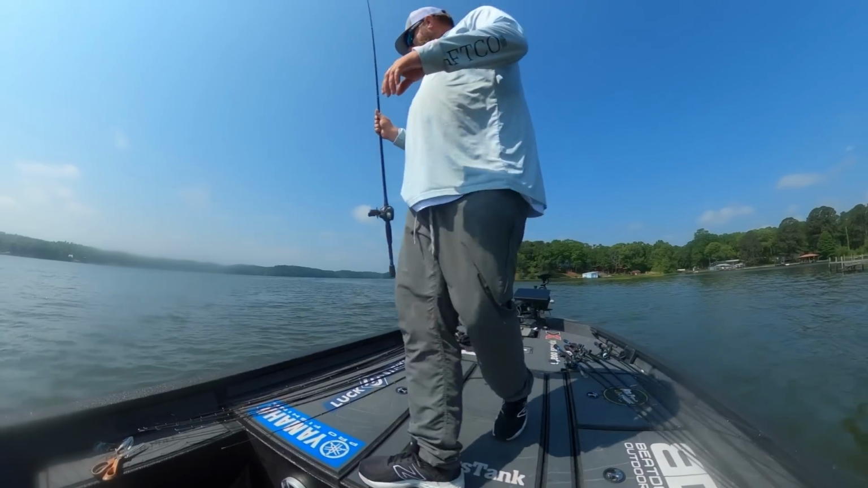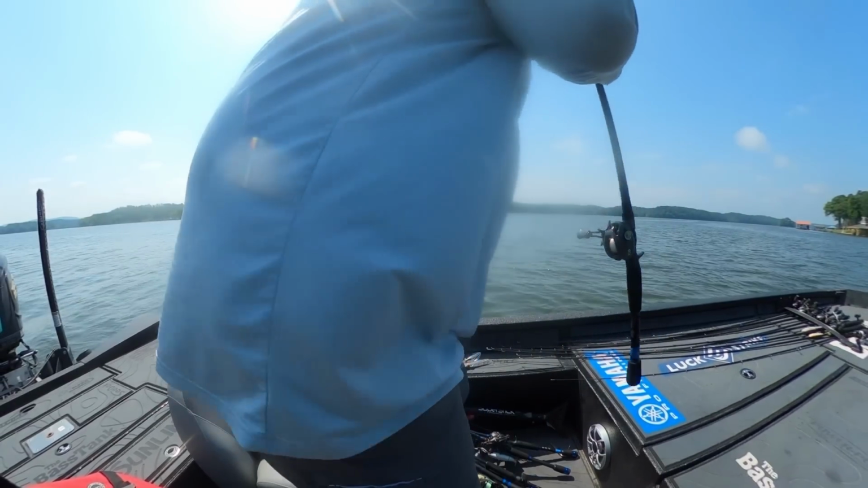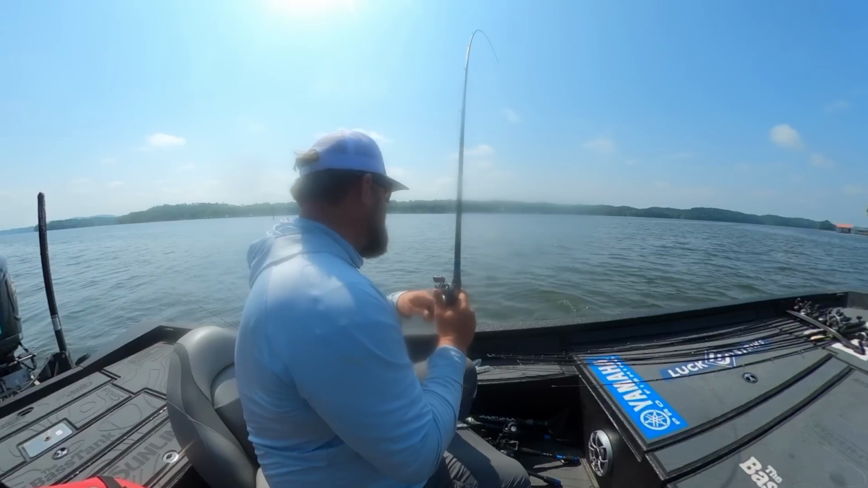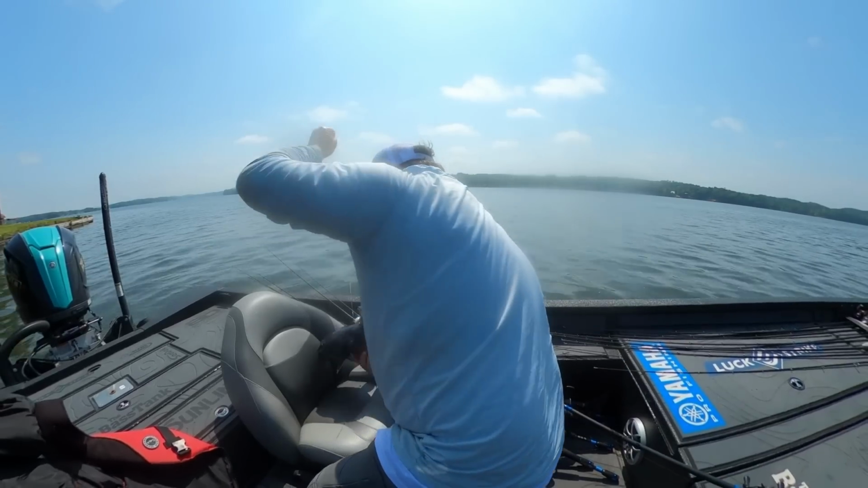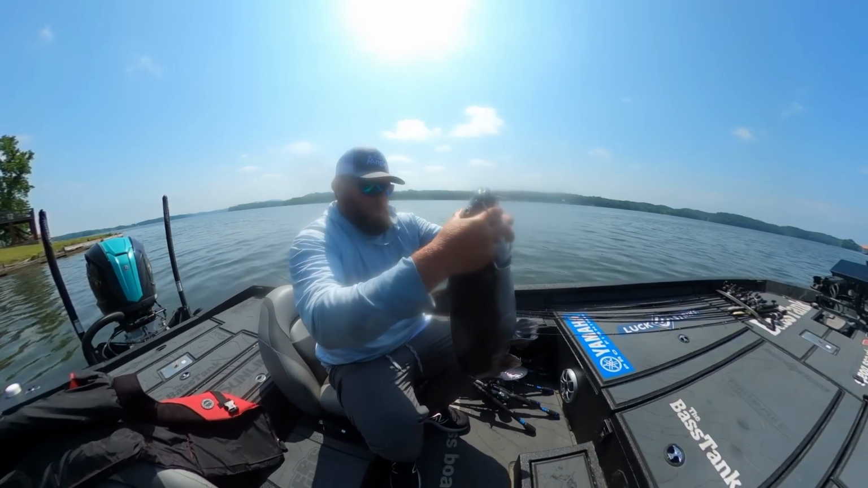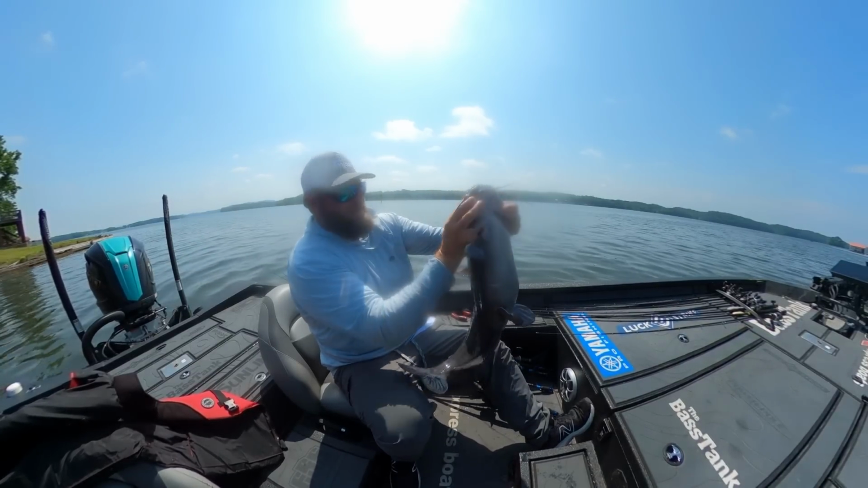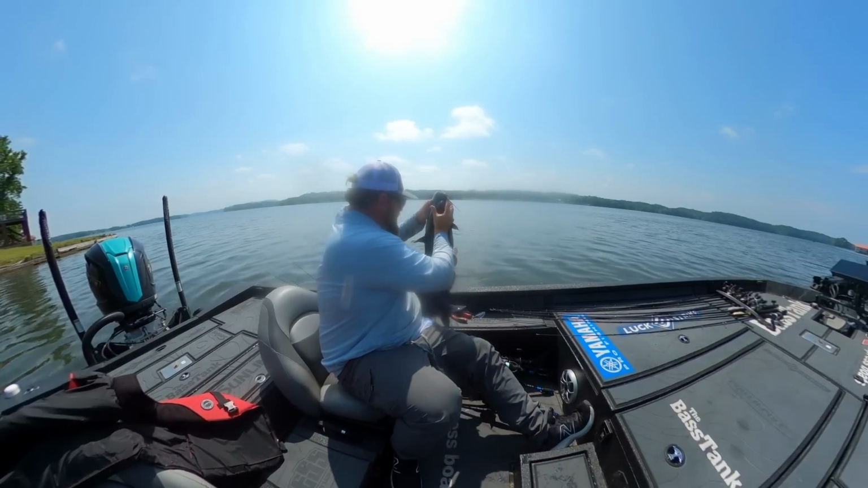Oh my goodness. Not even hooked in the mouth. He's lassoed. Probably because he rolled. He's probably foul hooked and he rolled. There she is. I'm gonna say 12 pounder, maybe 15, full of eggs, full of fight. I'm gonna put her back, let her go breed.